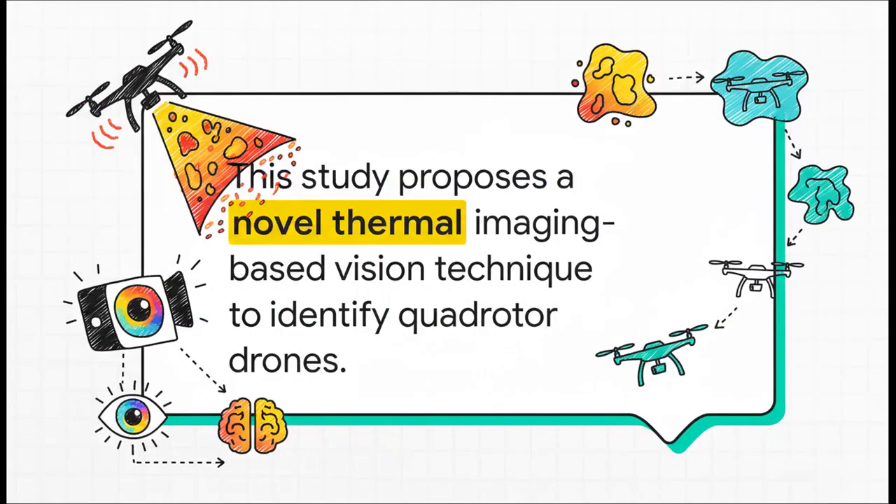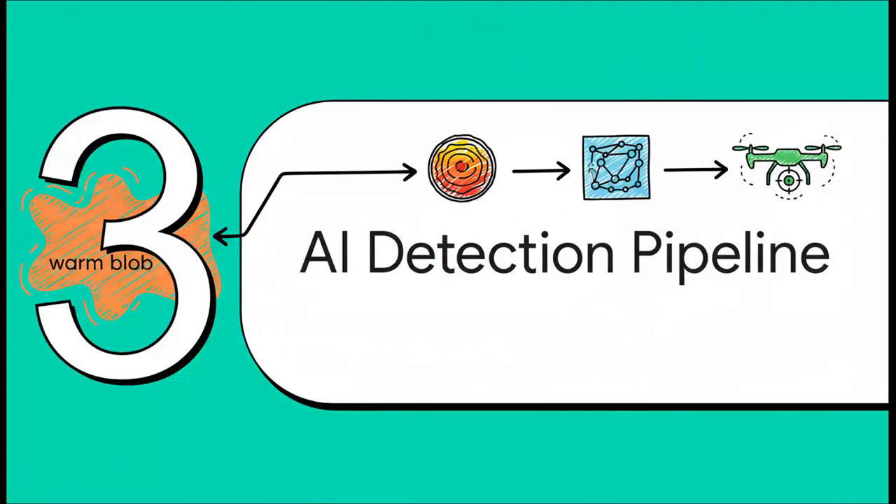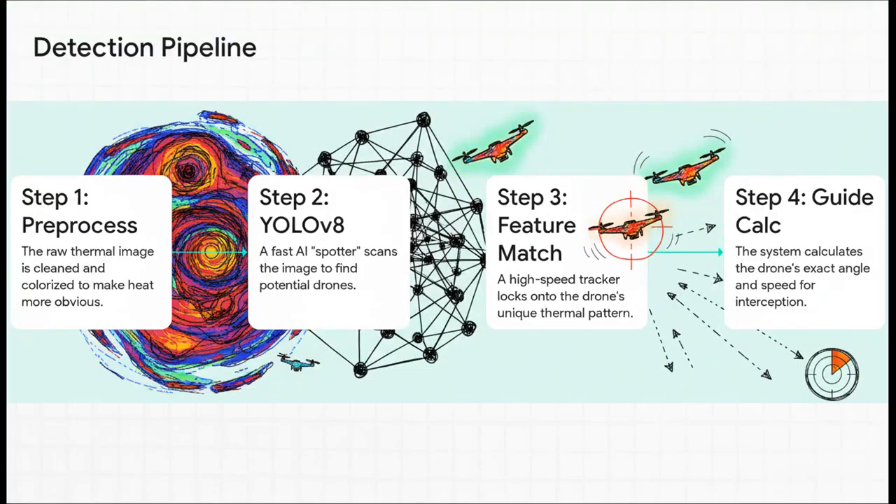But just seeing the heat isn't quite enough. The real innovation, the game changer here, is using an AI system to interpret that thermal image in real time. We're not just talking about detecting the drone, we're talking about identifying it and tracking its every move. So how exactly does the AI turn a simple warm blob on a screen into a locked-on target? Well, it uses a very clever, multi-stage pipeline. It's basically a four-step process.